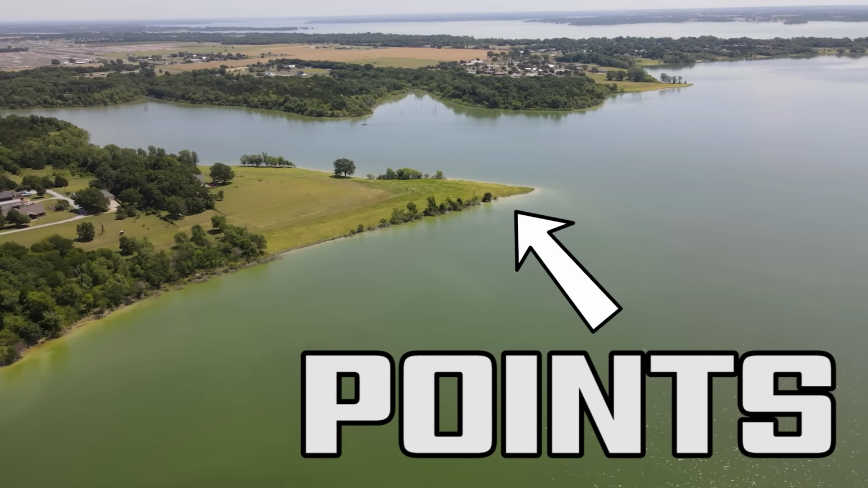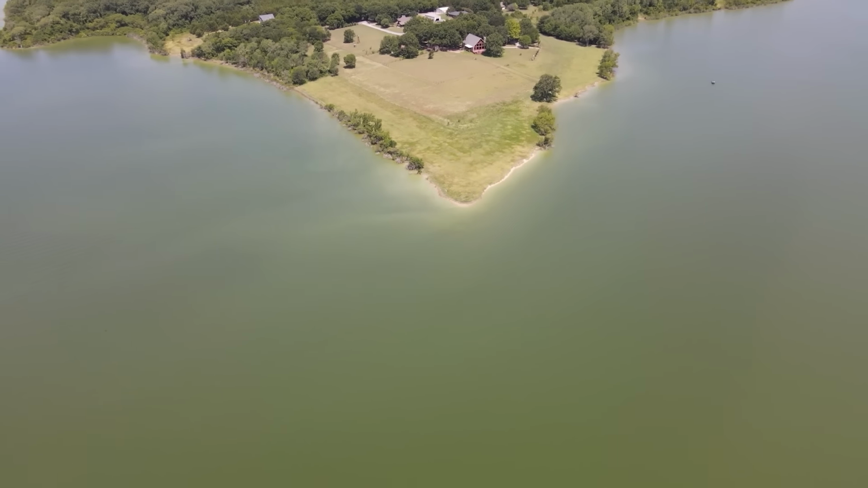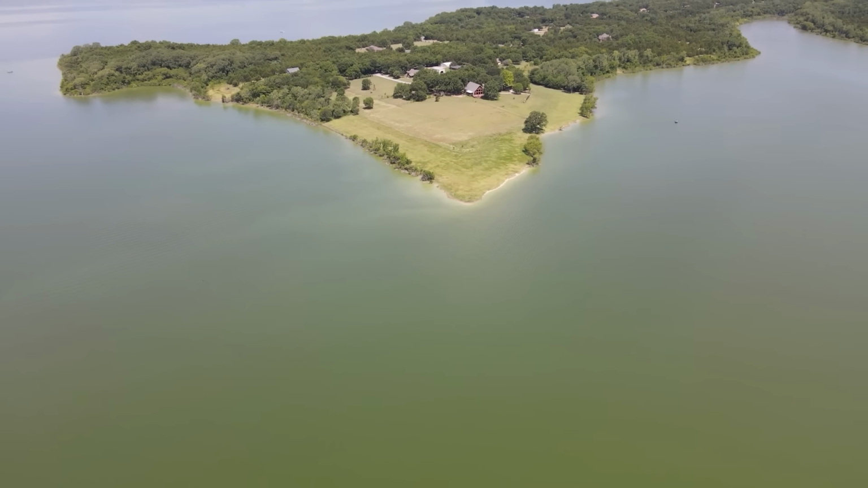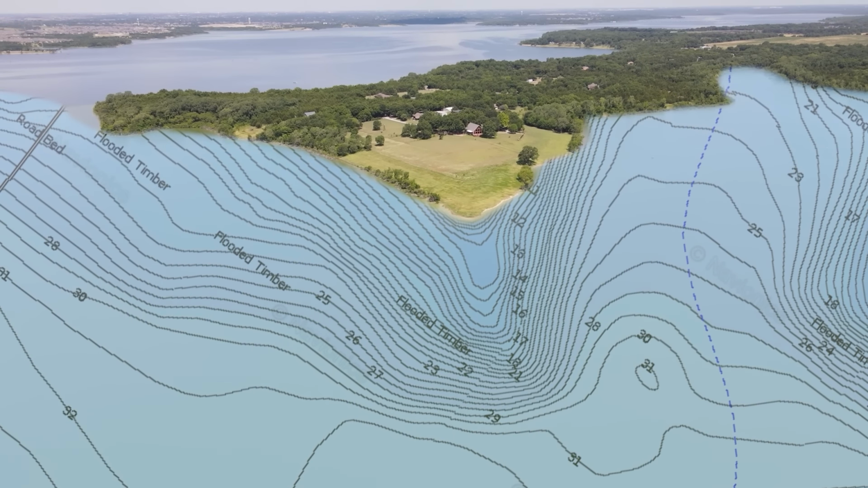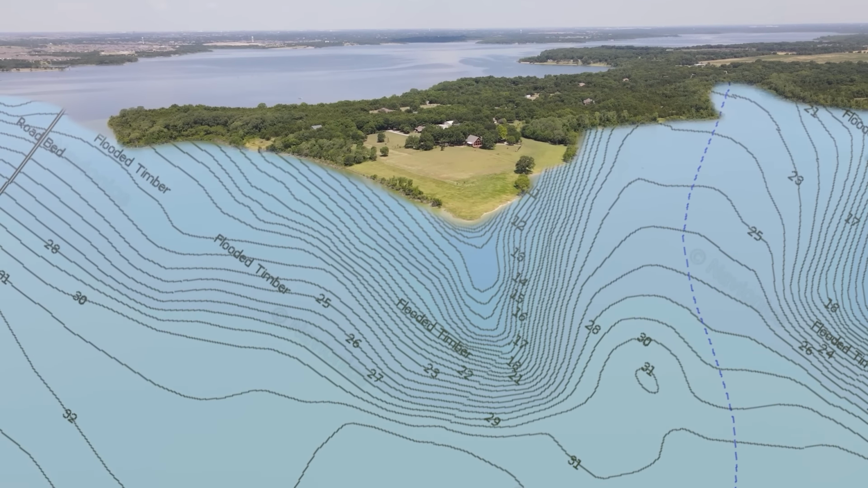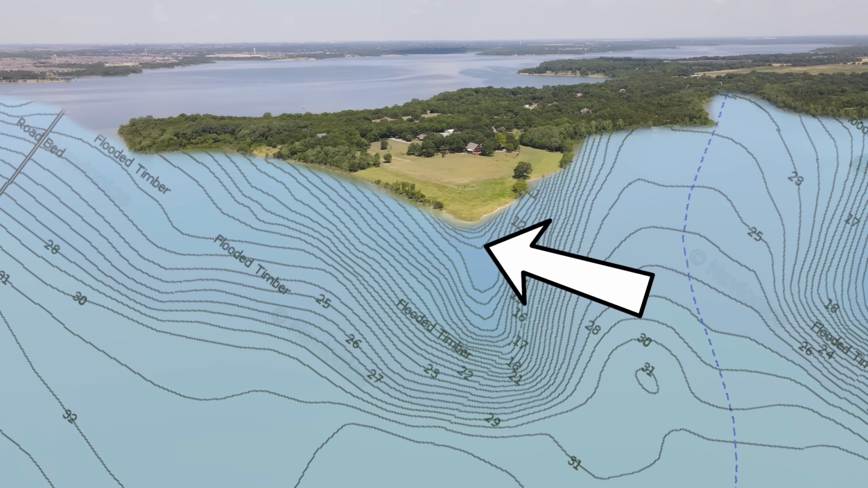Starting with number one, points. As seen here on the screen, the contour lines generally follow the direction of the above water bank line. So if you see a point on land, more than likely that point is going to continue to extend at the same slope or similar slopes out into the water for a good ways.